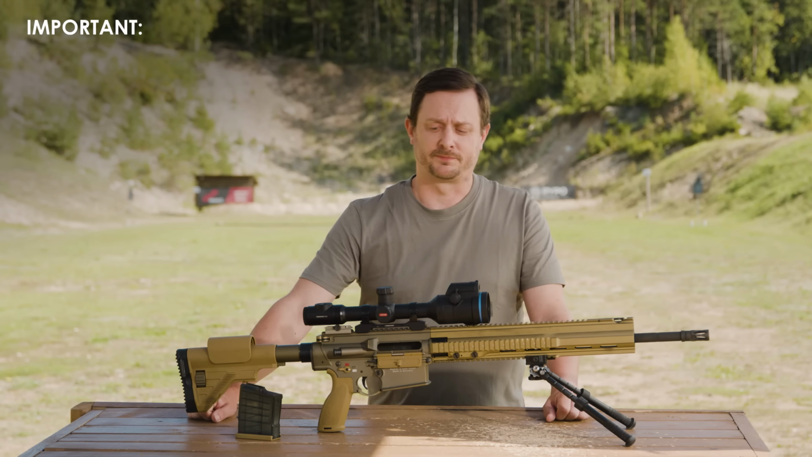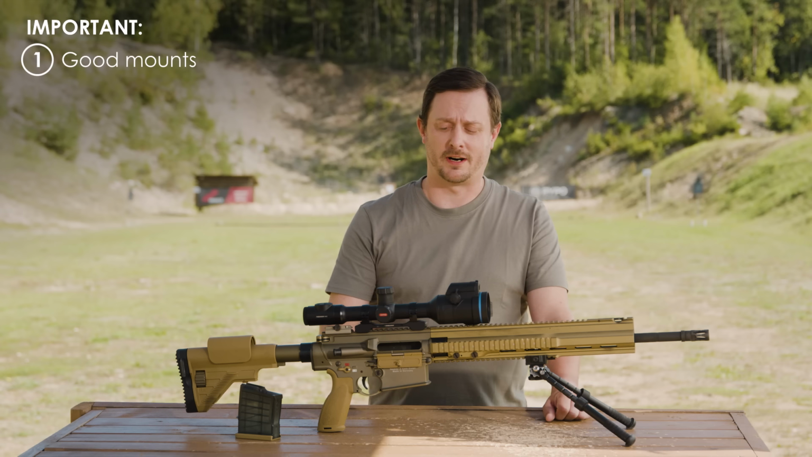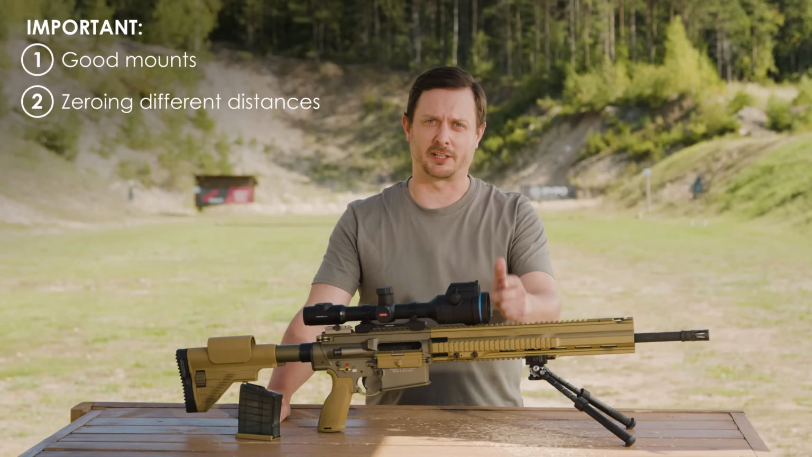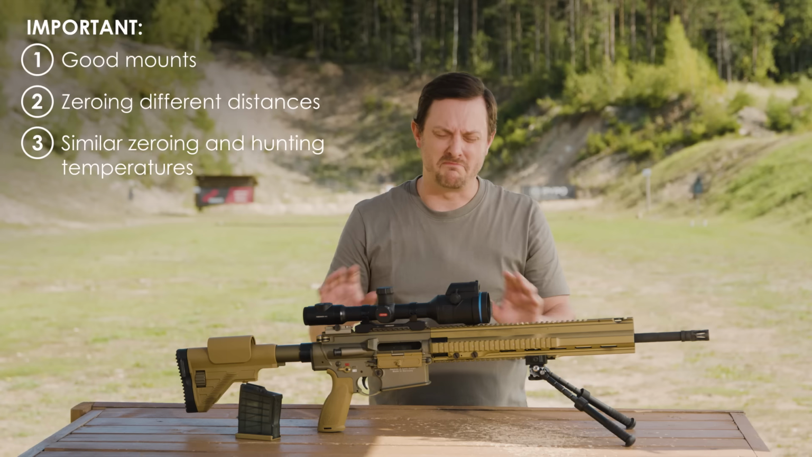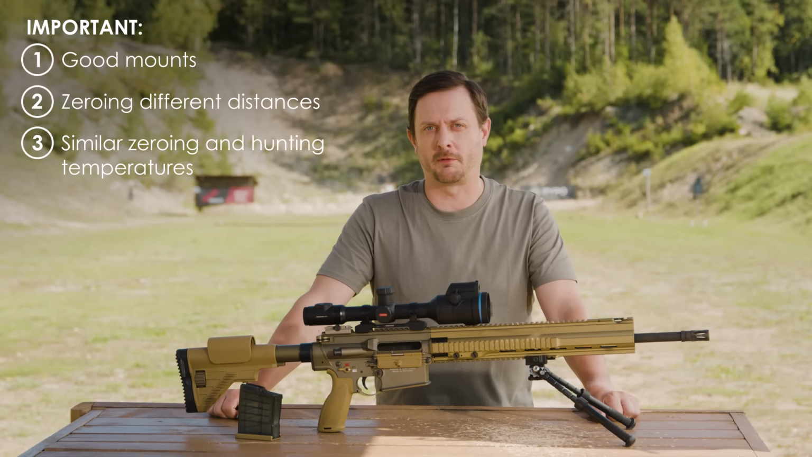Before we leave, just make sure you have good mounts that are suitable for your rifle, not too high, especially with this one. Zero at several different distances because of the point of impact shift that can occur because of the different axes over the bore. And make sure the temperature is in line with what you're going to hunt, so you don't get too much of a velocity change because of burn time of the powder.